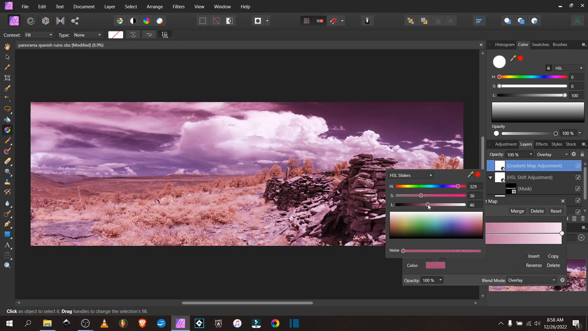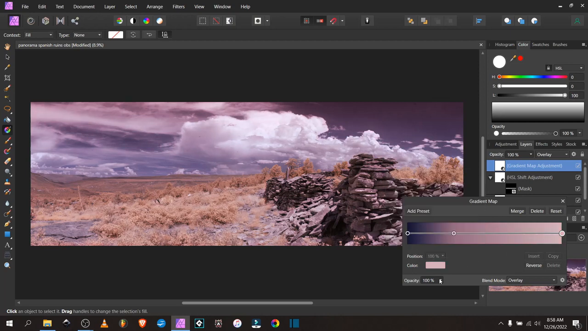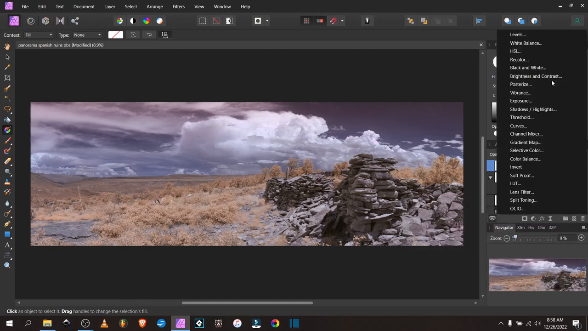Set that to overlay. Make those midtones a little darker. A little more saturation in the highlights. Turn the opacity down. Needs to have a little more contrast and brightness, I think.